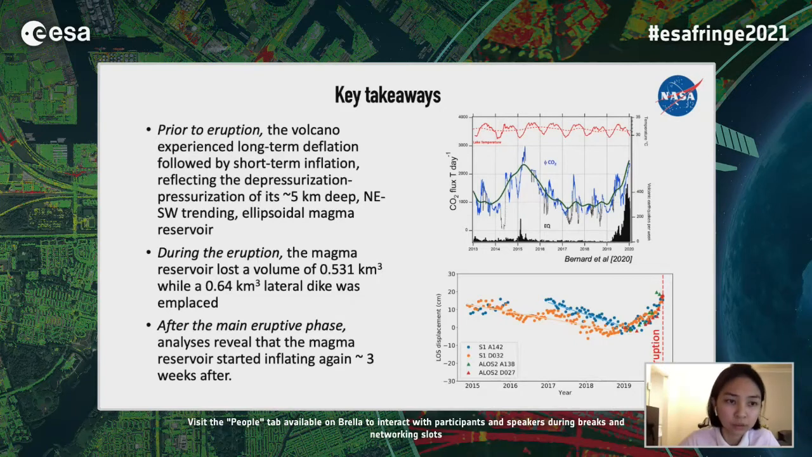It's a northeast-southwest trending ellipsoidal magma reservoir. What is interesting with the pre-eruption data set at Taal, the sequence of deflation and inflation was accompanied by a decreasing trend in CO2 flux measurements within the main crater lake from 2015, and then also a rapid increase in CO2 flux in the beginning of 2019, as reported by Bernard et al.